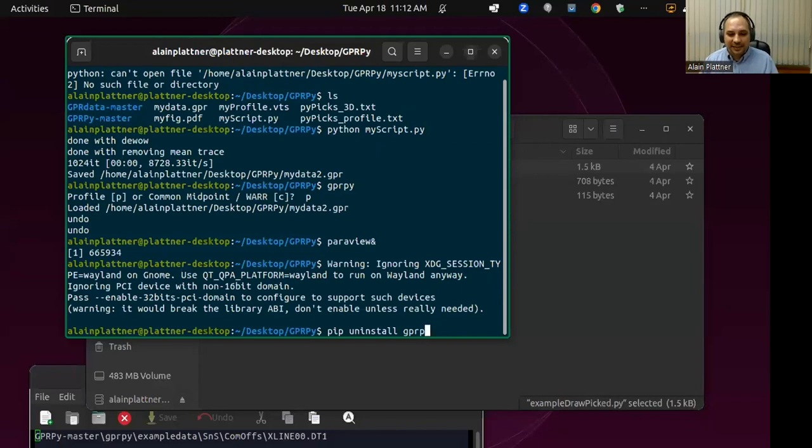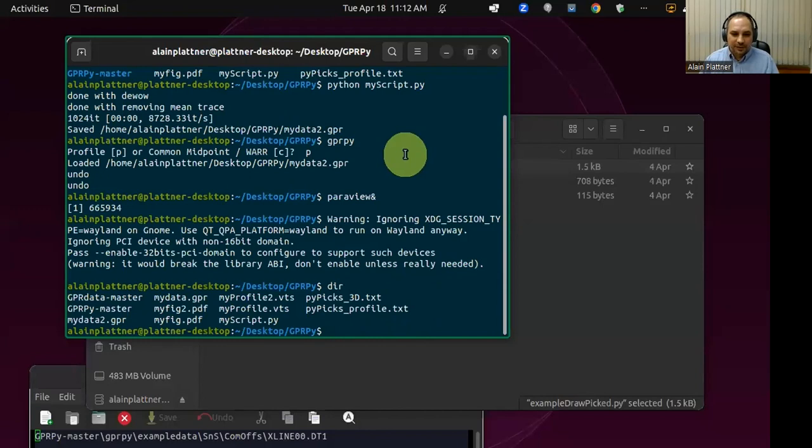If you try to do that inside the GPRPy folder, so that would be the GPRPy master folder, then it will not work because it will be confused. Which GPRPy do you mean? The folder that is in here, or the actual program?